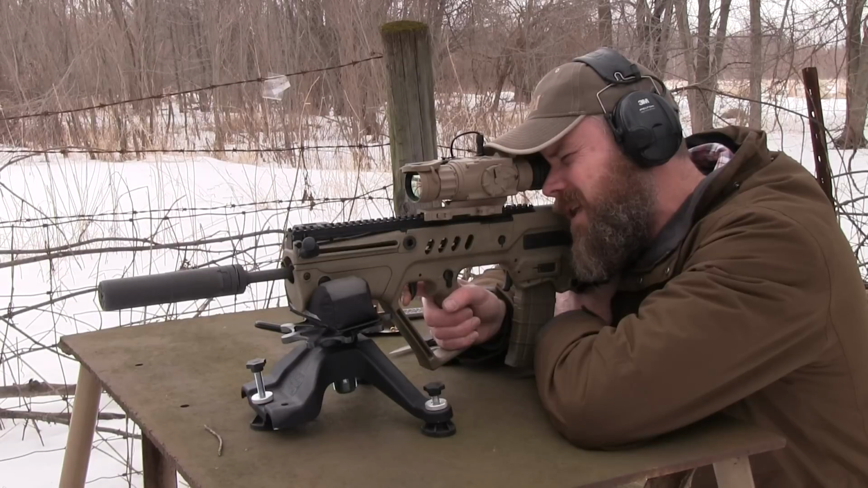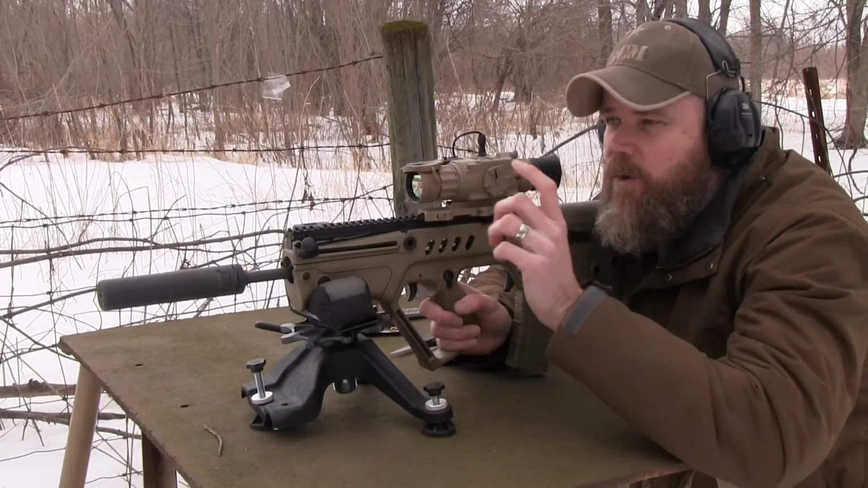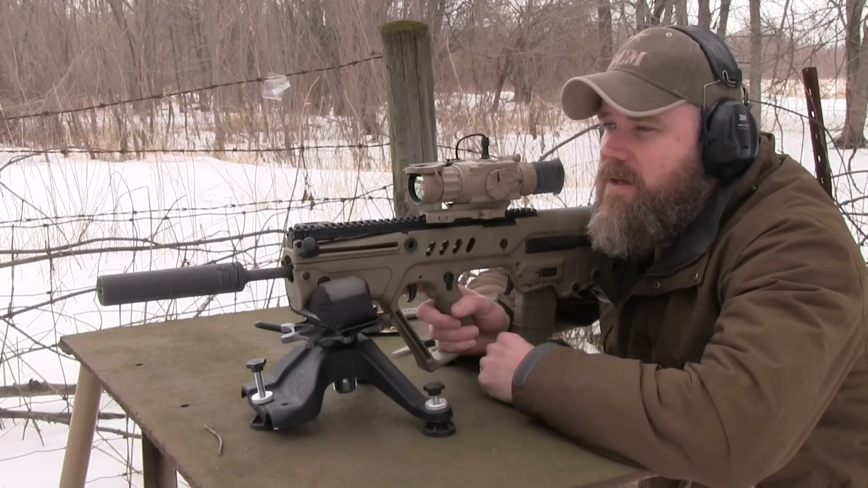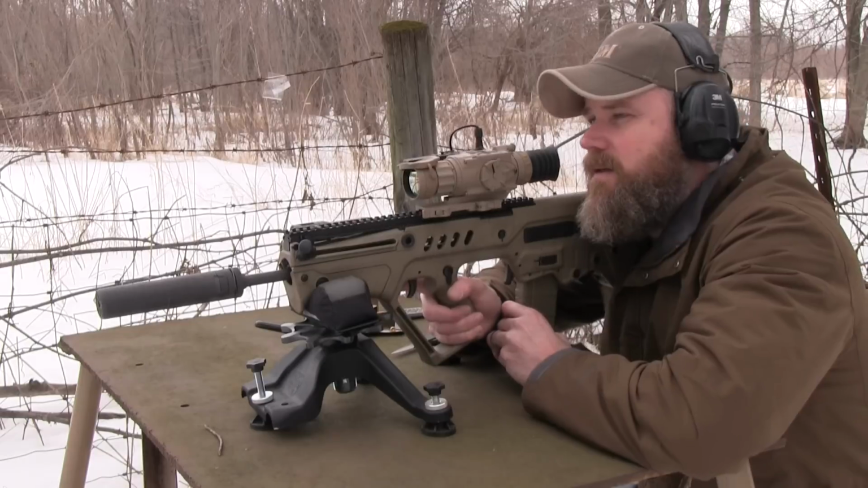Yeah, I can definitely see that bullet hole. So it looks like it's grouping at about the 3 o'clock position, and it's just a couple inches off. All right.